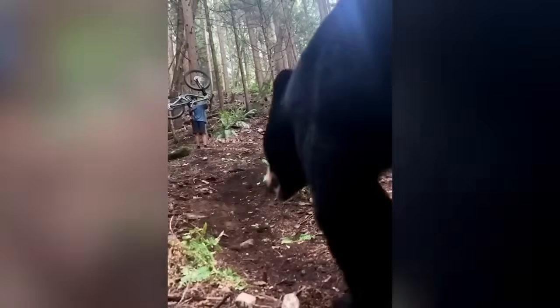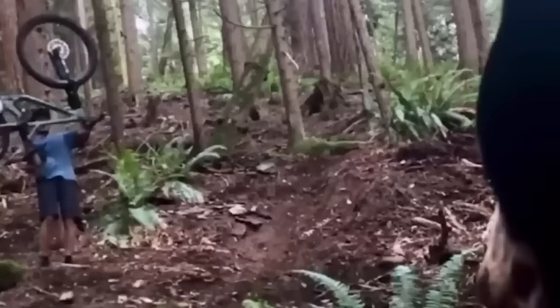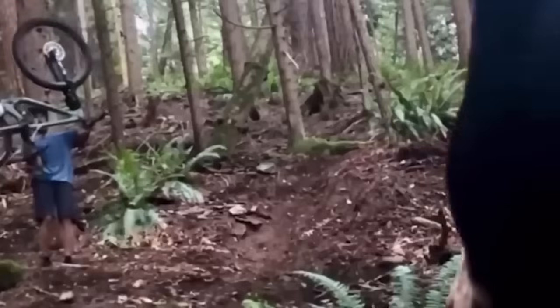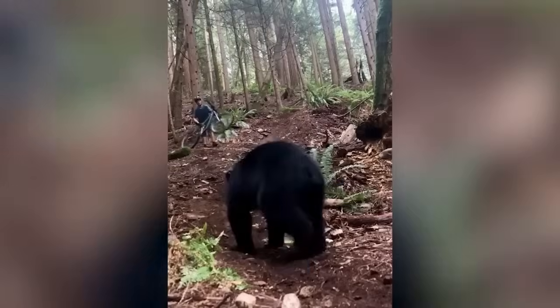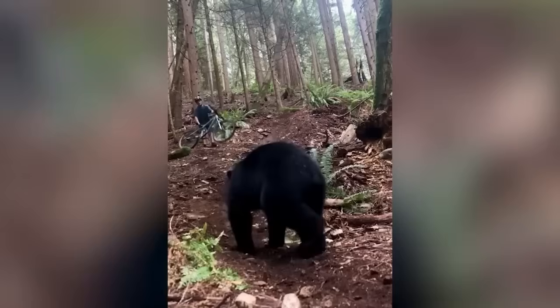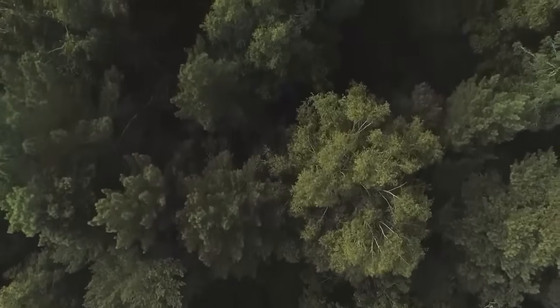The young boy knew he had to act fast and decided to raise his bicycle above his head, trying to appear bigger and scarier to the bear. With loud noises and bravery, he managed to scare off the bear, allowing him to escape the dangerous situation unharmed. It's a story of bravery and quick thinking in the face of the wild.